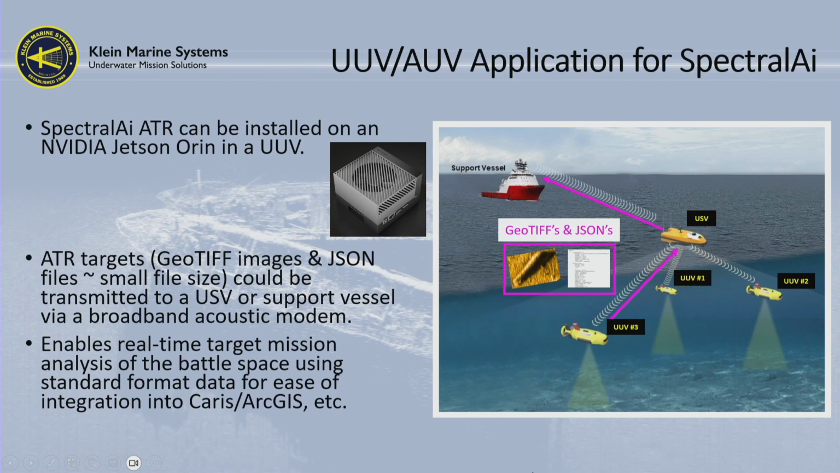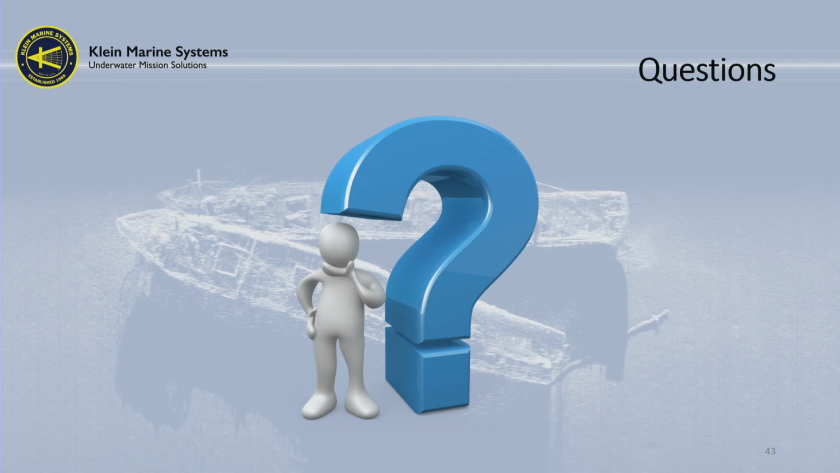And if you had an unmanned surface vessel operating and you couldn't get the data back, you can still get targets of interest broadcast back to you on a cell network, because the data is tiny. It really is small. So this is a game changer for unmanned or uncrewed operations.